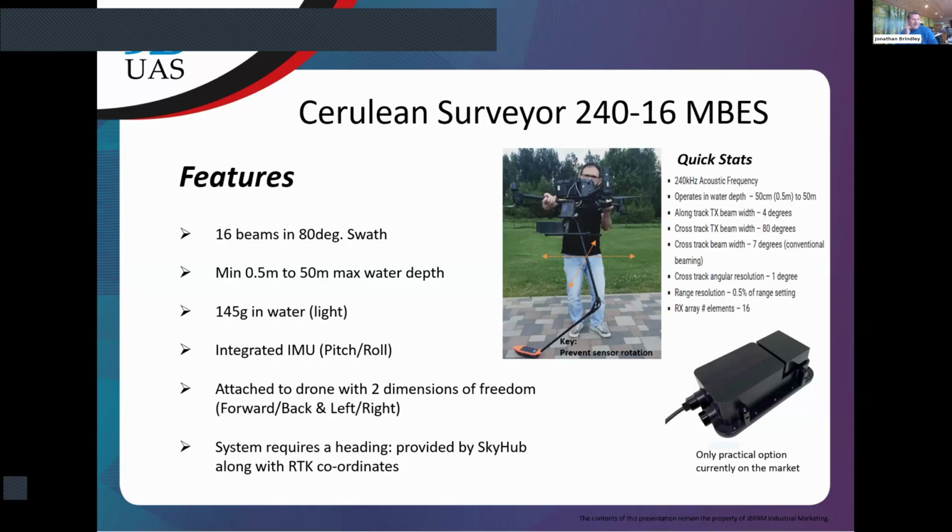We have attached to the drone this arm that you can see here, which connects the drone to the head of the multi-beam, and it is designed in such a way as to give some freedom but not allow the head to rotate.